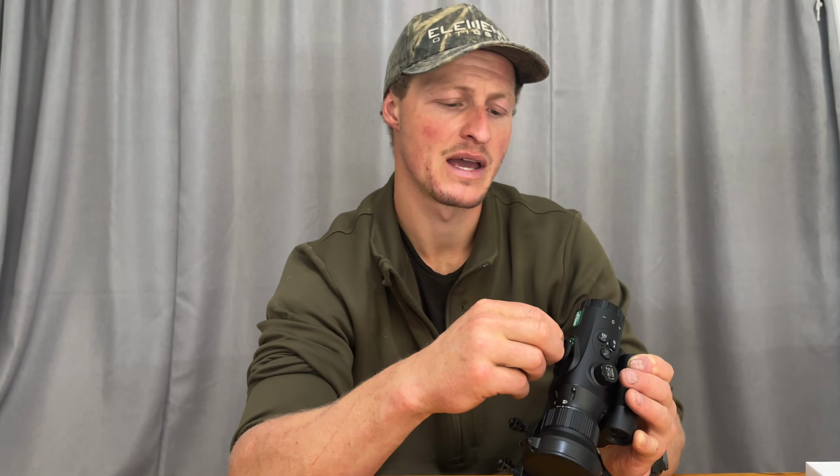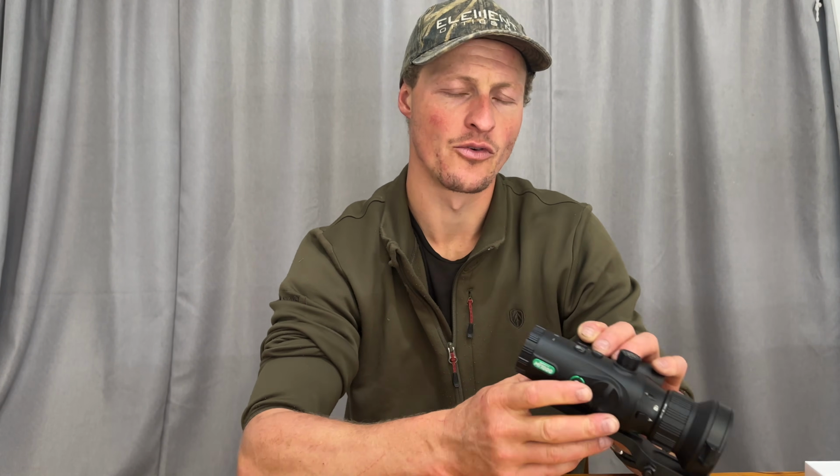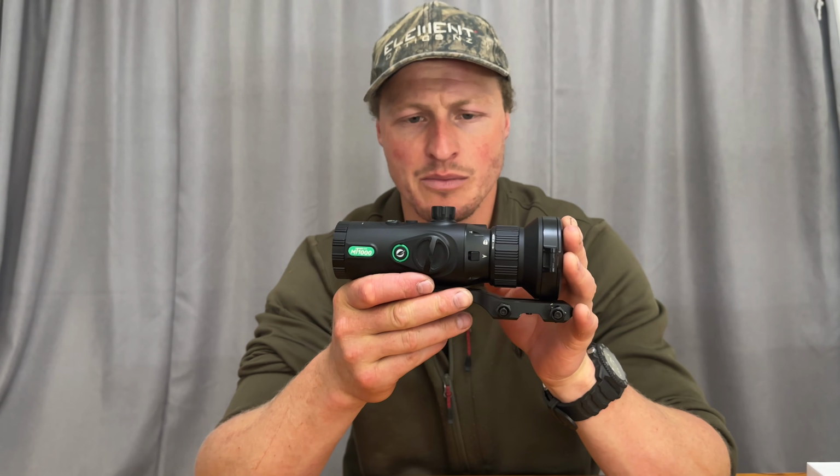However, I found the battery to be very good. Get a full day out of operating this, no problem. I will say that in colder conditions, like all batteries, you do have a bit of suffering on performance, but any battery system has this when you're in extreme cold.